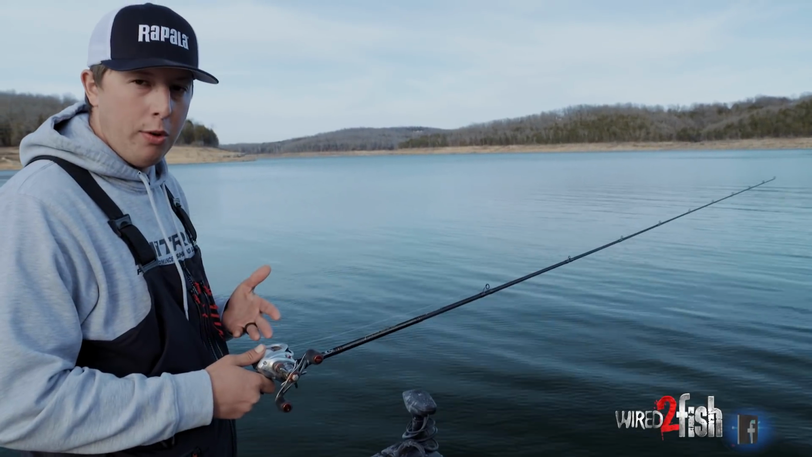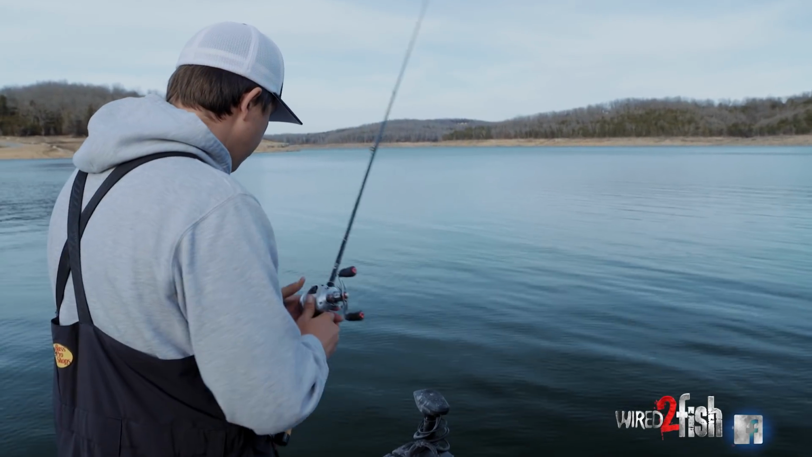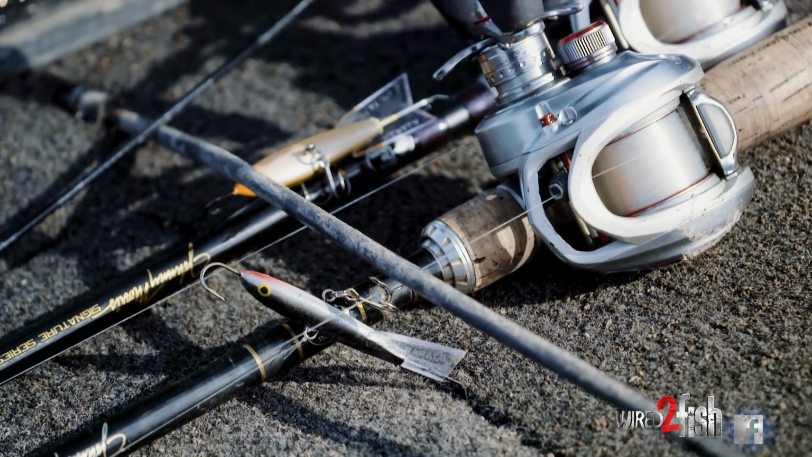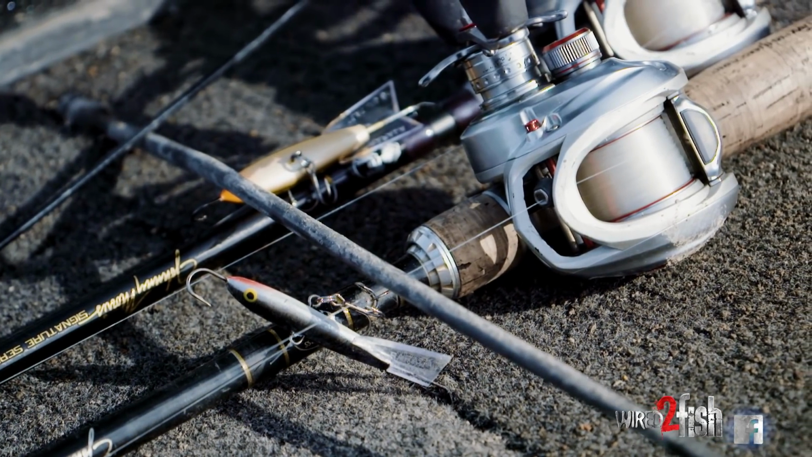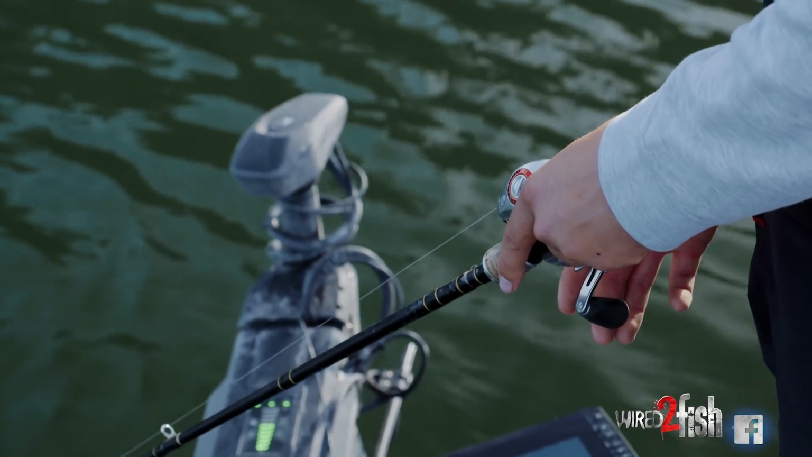I use 12-pound fluorocarbon. Reel speed doesn't make a ton of difference. I use just your typical 6.3:1. The main reason I use fluorocarbon on the jigging rap is basically because of the rate of fall. It's not going to affect your bait as much as monofilament or braid would.